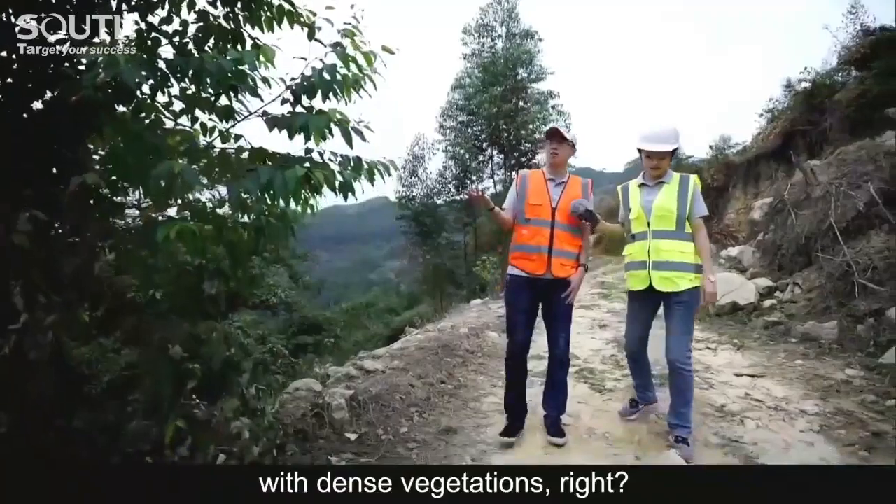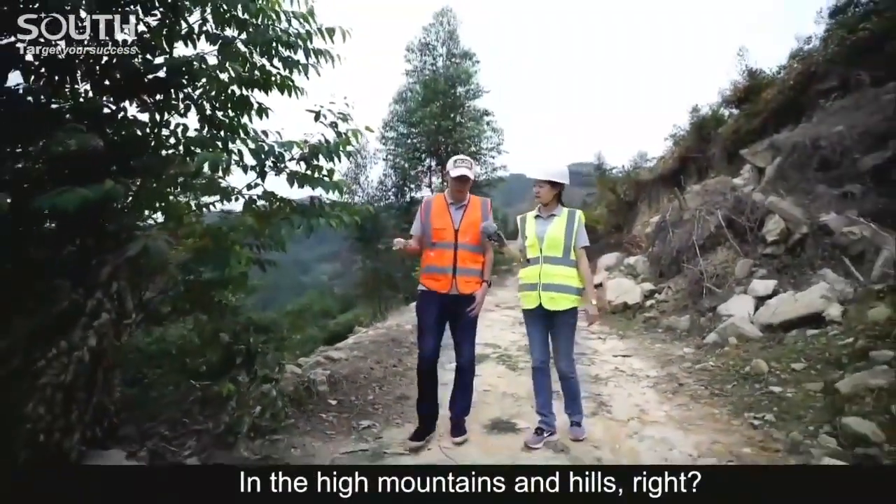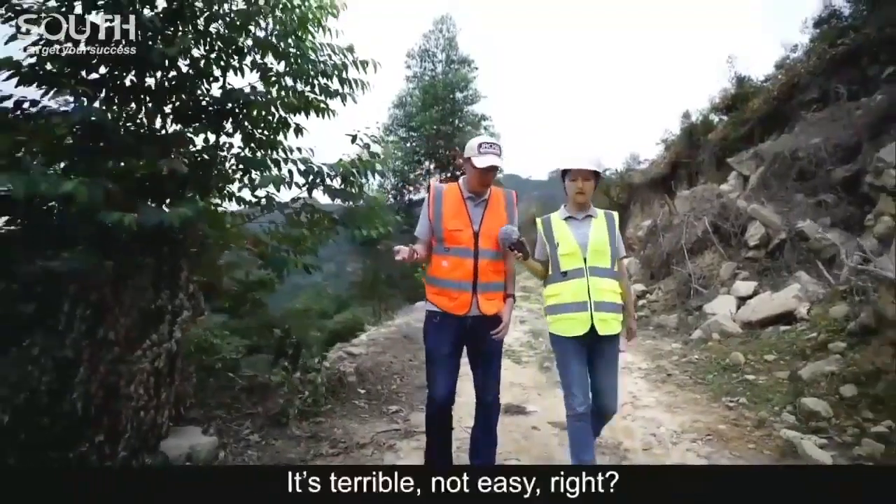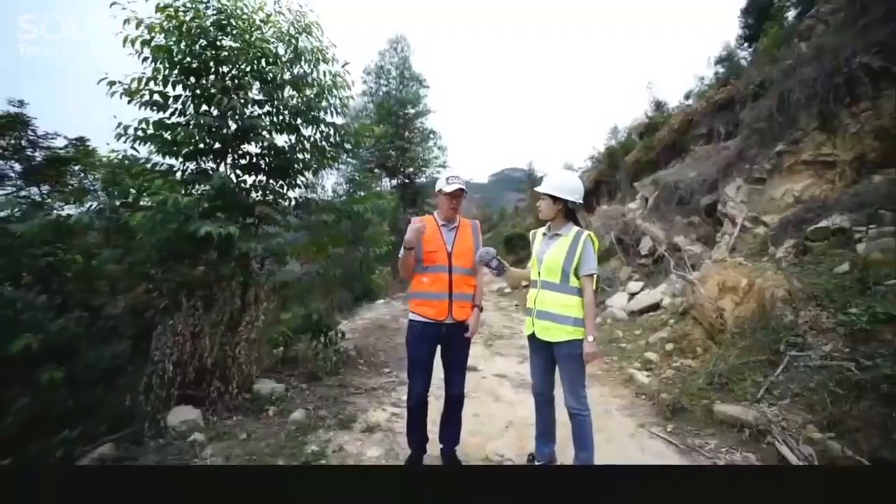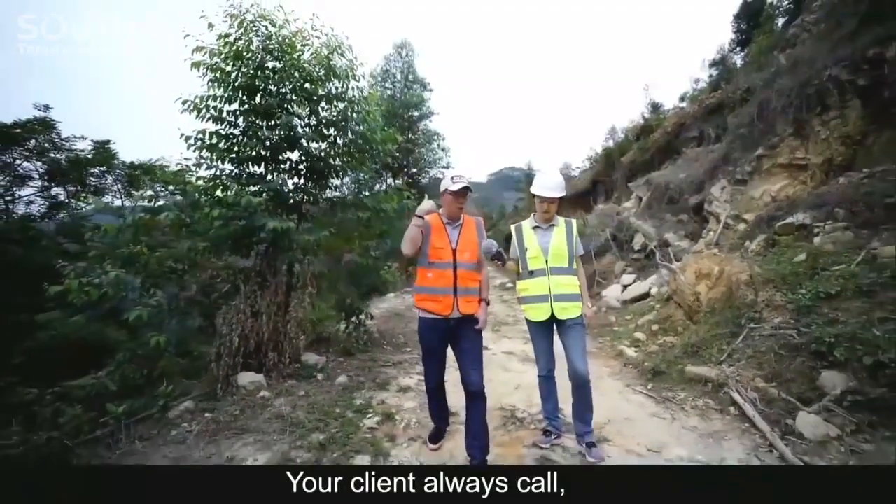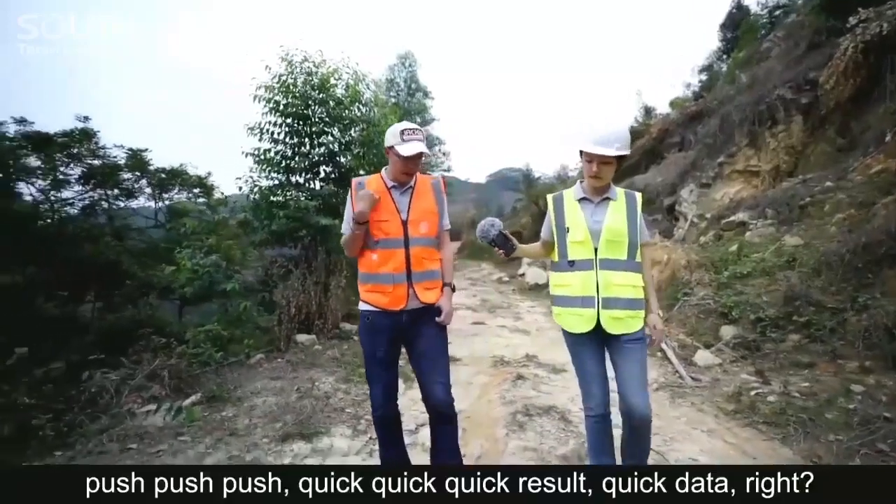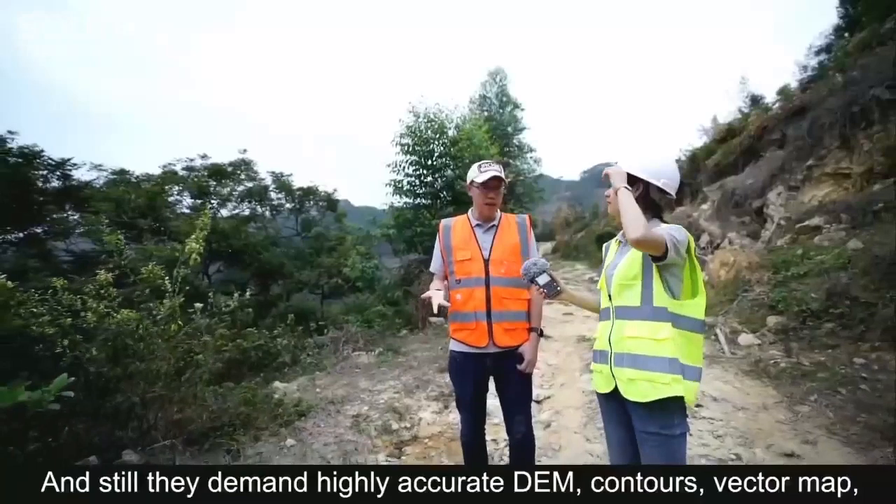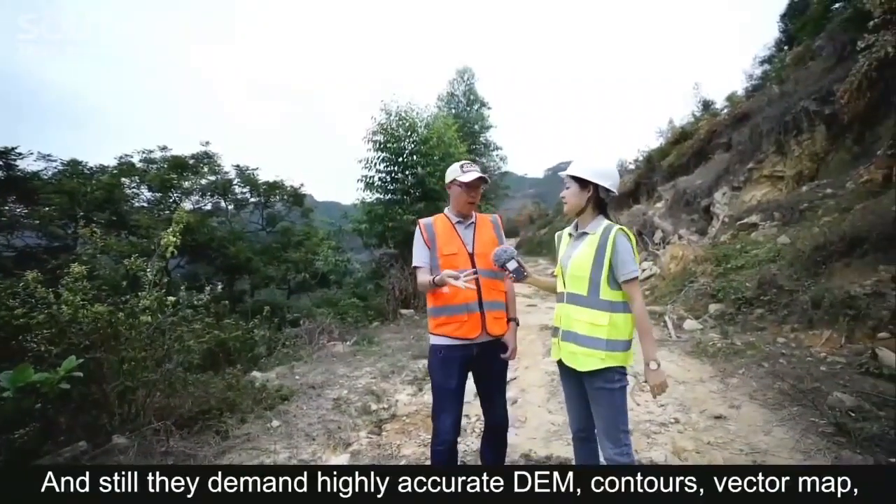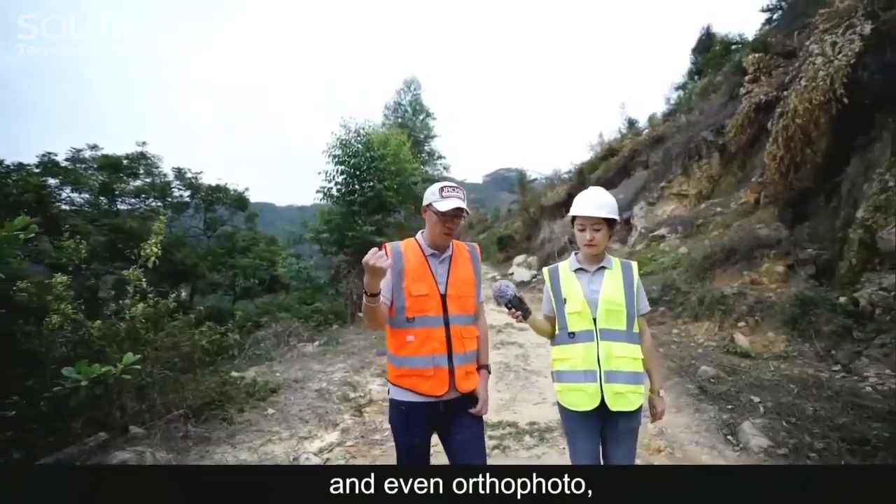And your clients always call and push, quick result, quick data. And still they demand highly accurate DEM, contours, vectorized map, and even photos. What will you do? What do you think? It's not easy. So, no better option but LiDAR, I think. Yes, you're right.